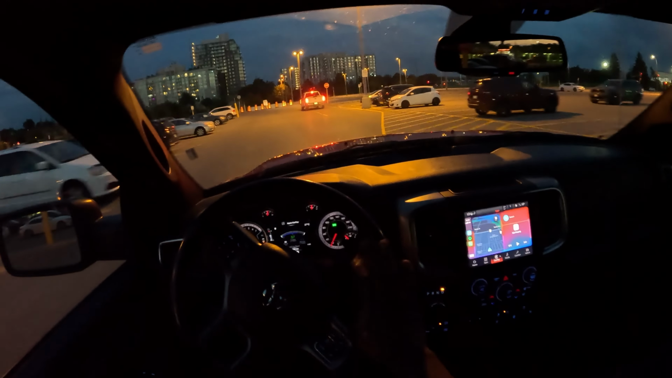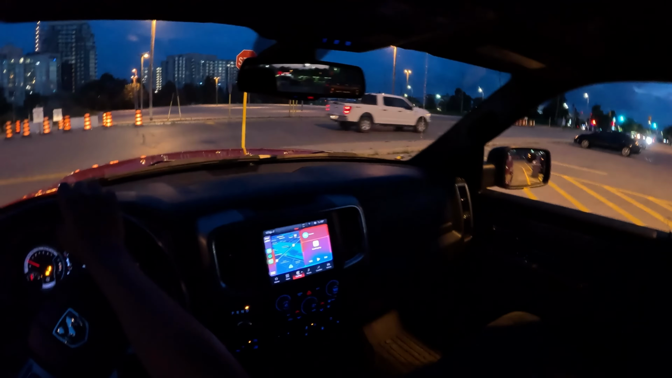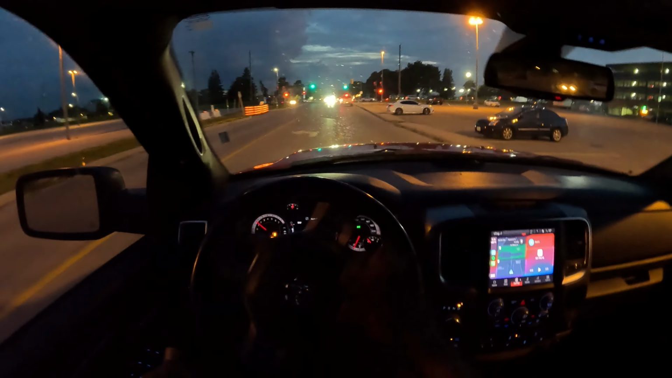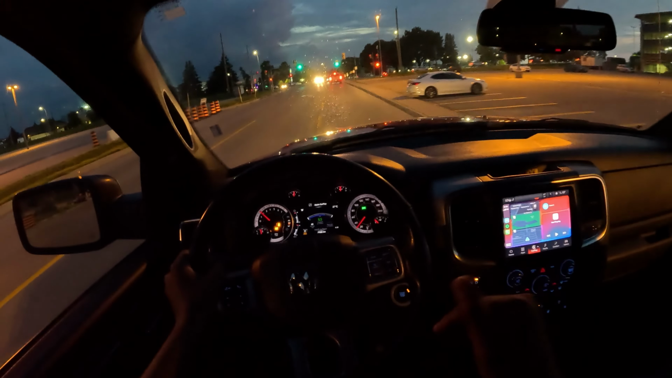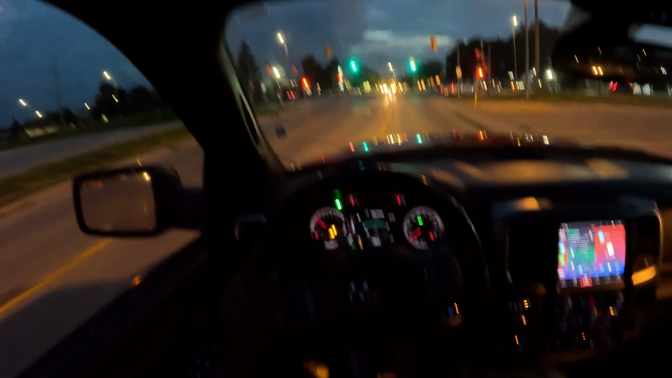And let's talk about the performance. 5.7 liter Hemi, that's the same engine the cops use apparently. Unfortunately, the Chargers and the Challengers are getting discontinued, so they're probably gonna switch over to Ford or some kind of Mustang. But for the time being, as they are using the 5.7 liter Hemi, this truck has the exact same engine. So can you in theory run from the cops?